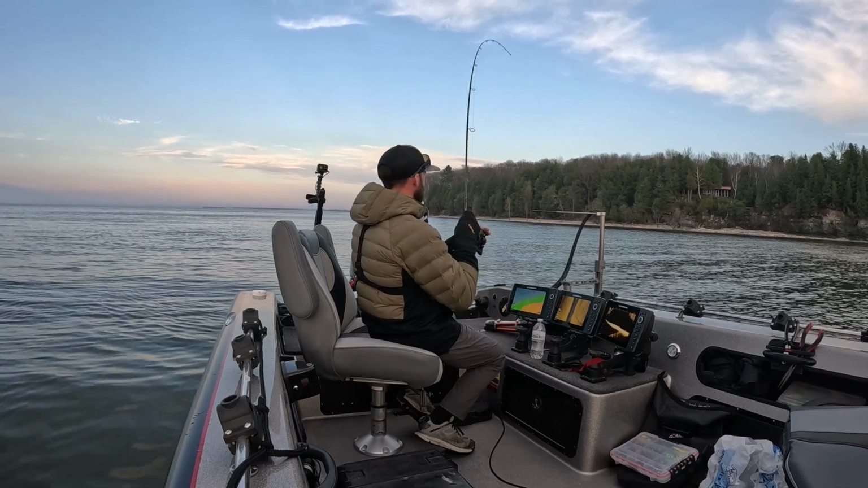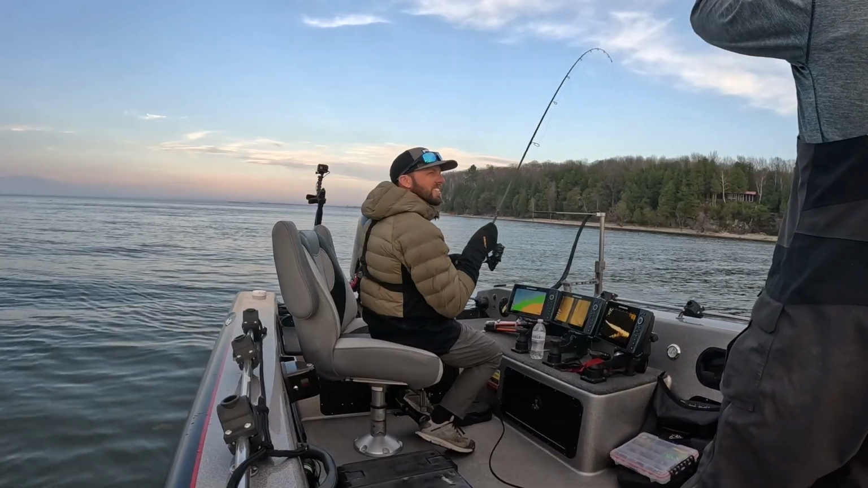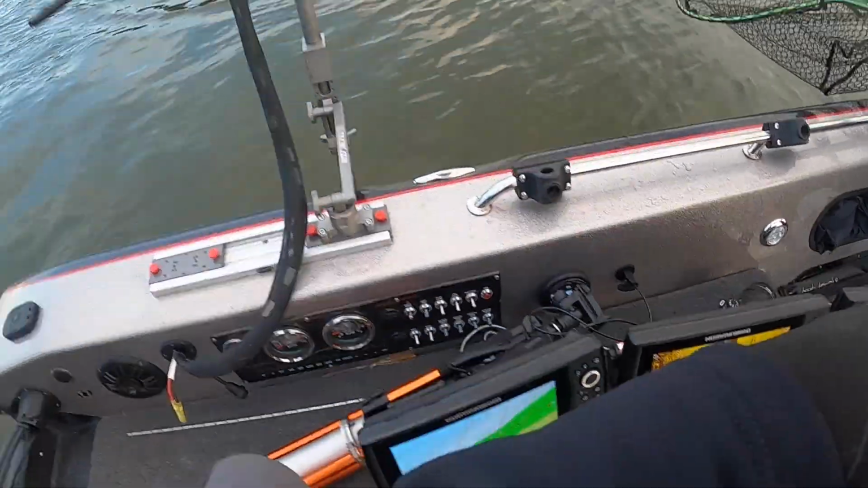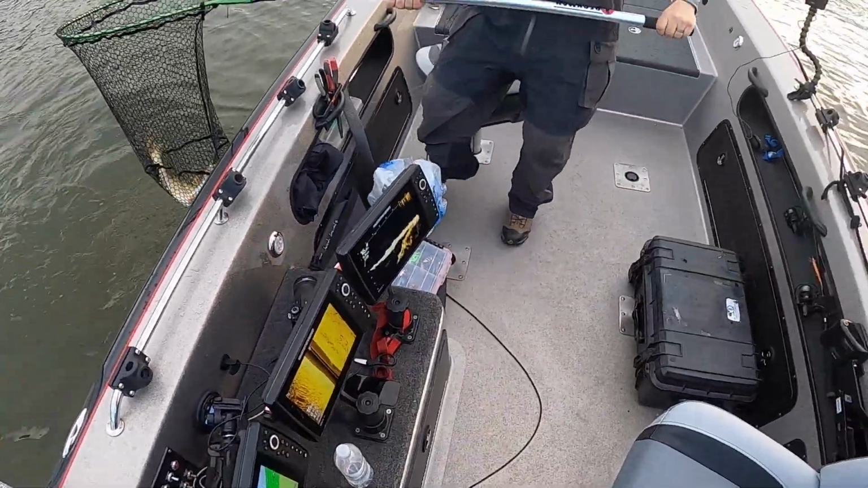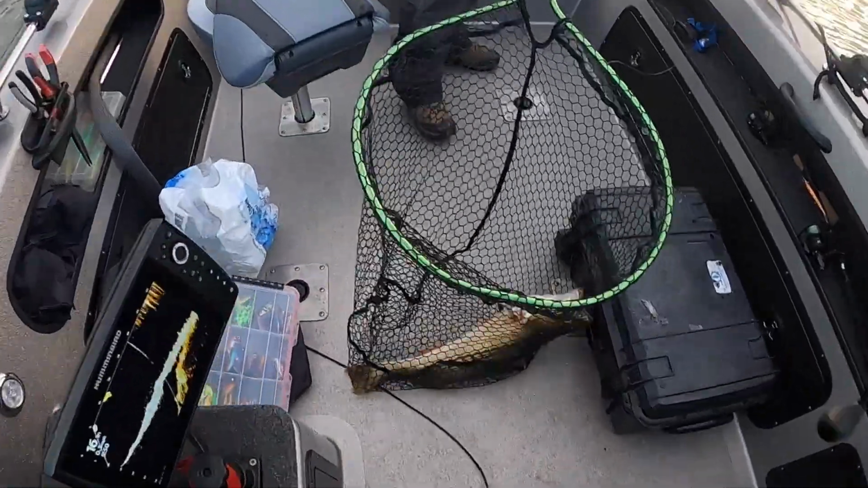Oh, dude. I don't even know what to say anymore. Oh, dude. Another nice one. Come here, buddy. That one's almost kind of muted out. Yeah, he's been hanging out in this little dirtier water for a while. This one's probably a residential fish. That's classic in the spring.